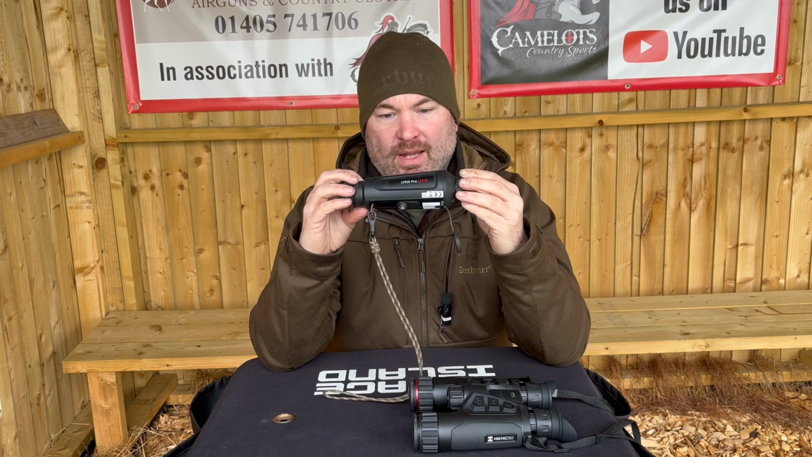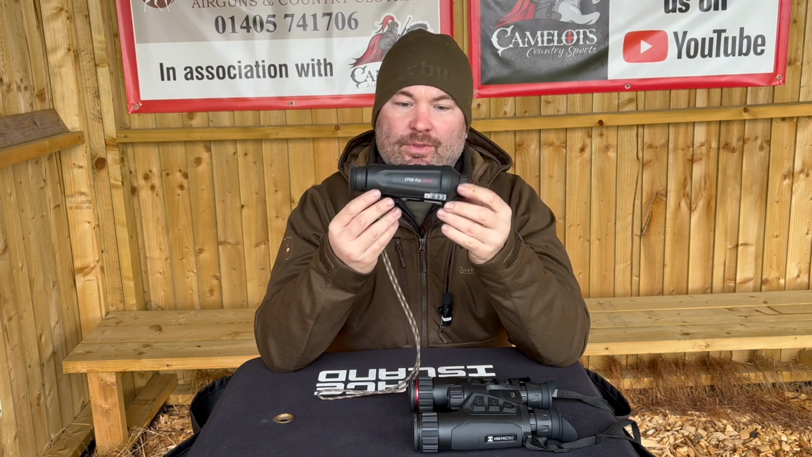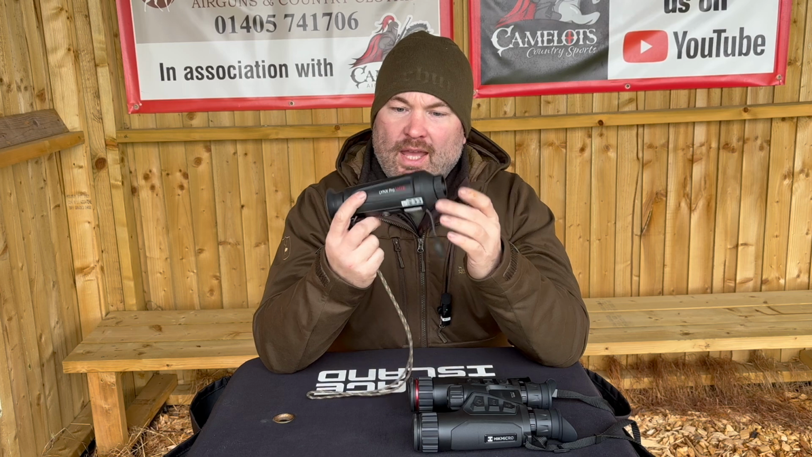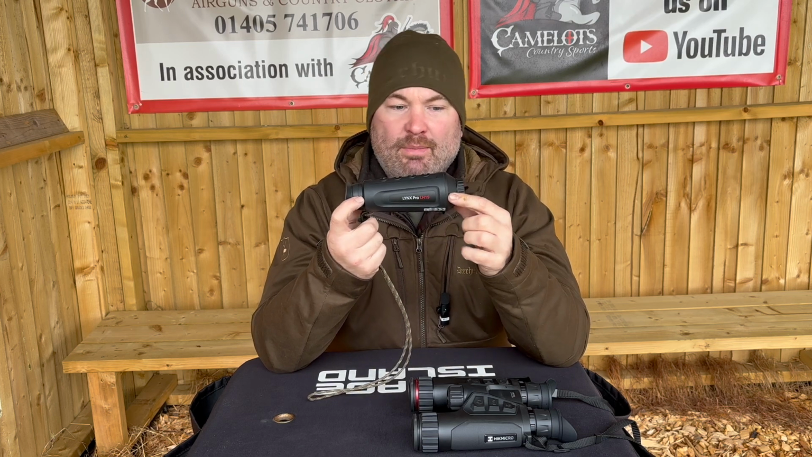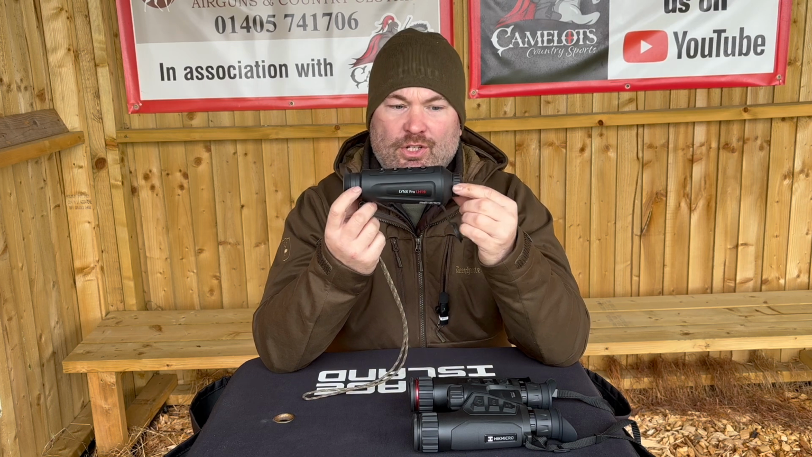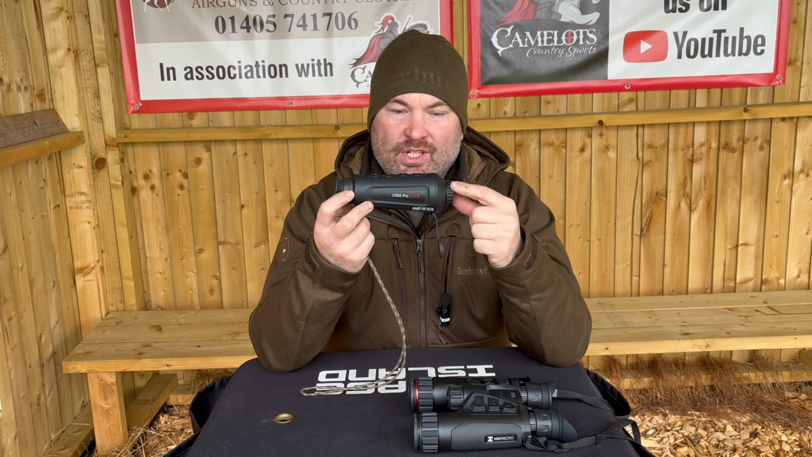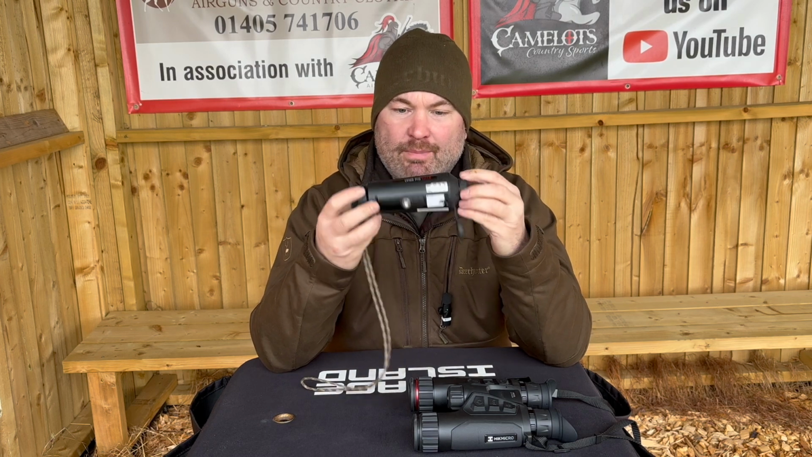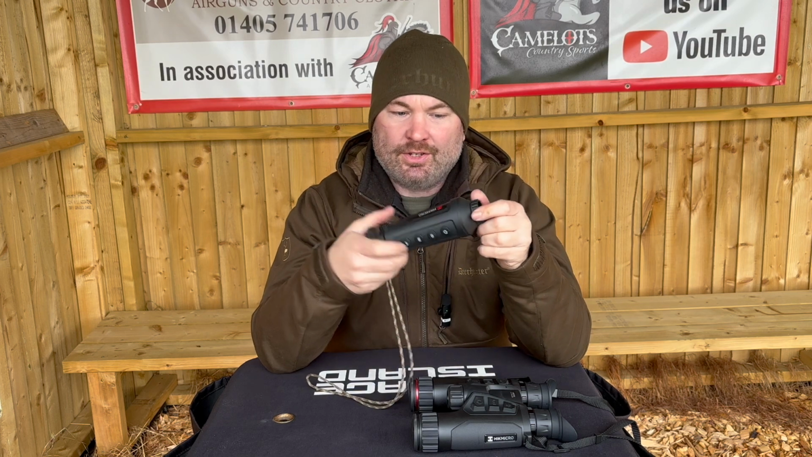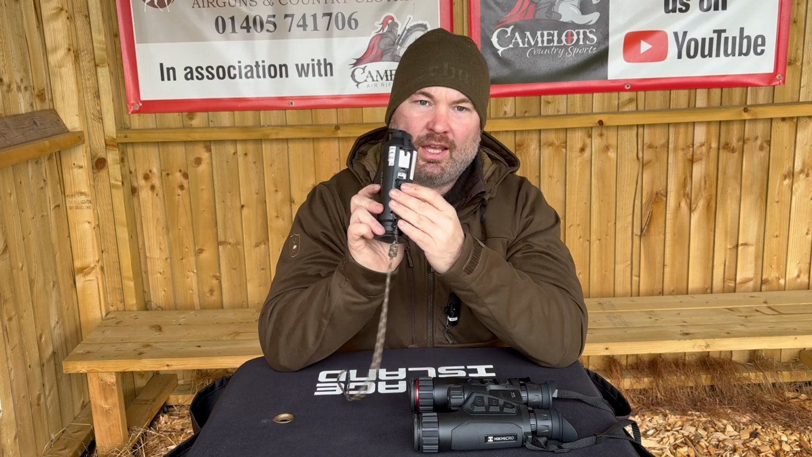It's got recording and picture capability, and it all goes back to the Hikmicro app. So yeah, it is a good bit of kit. The battery life lasts forever on it. I'm not going to lie, I've charged it up for ages, and I've been out on some really good hunting sessions, and it's still got 3 or 4 bars left in it. It can be screwed onto a tripod with a little fitting there. And charging is via a lightning cable, which goes in there.